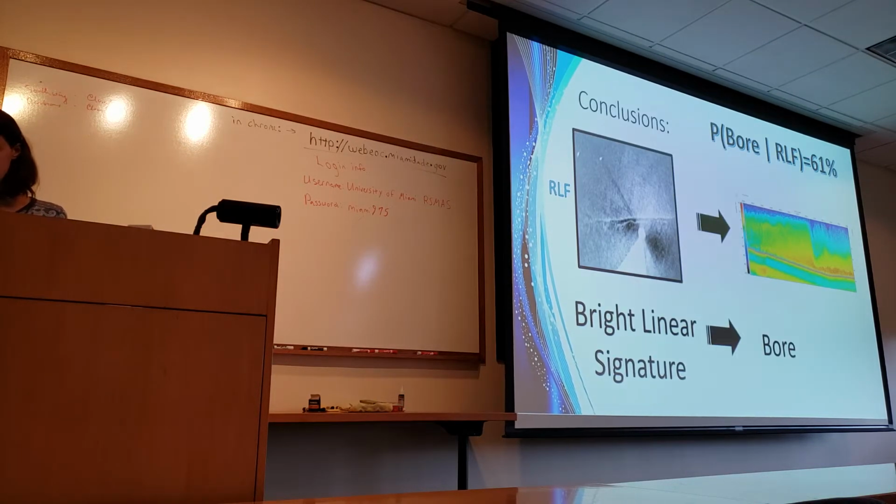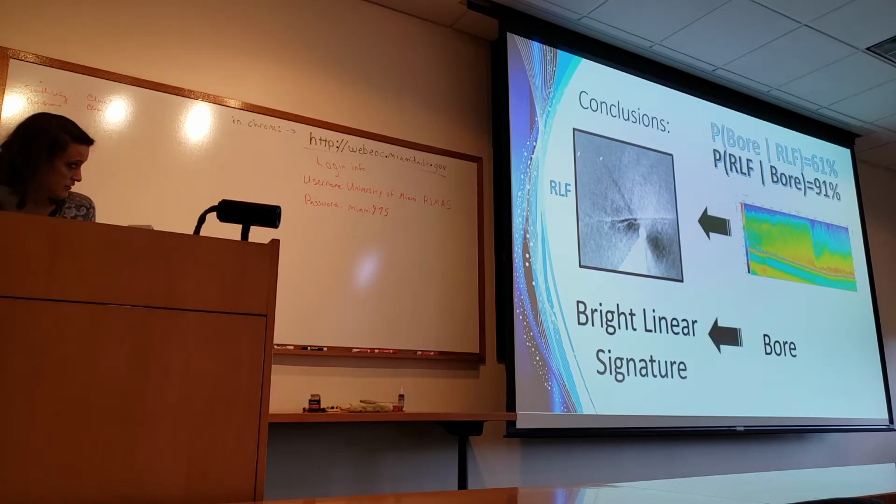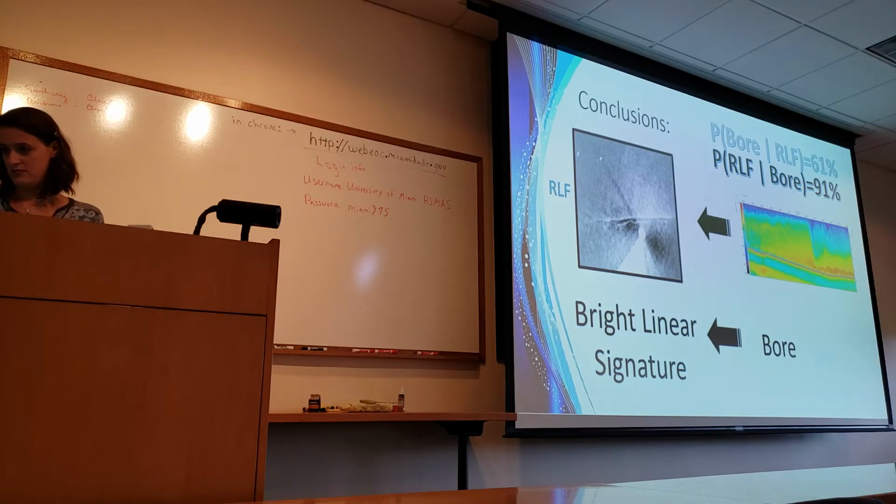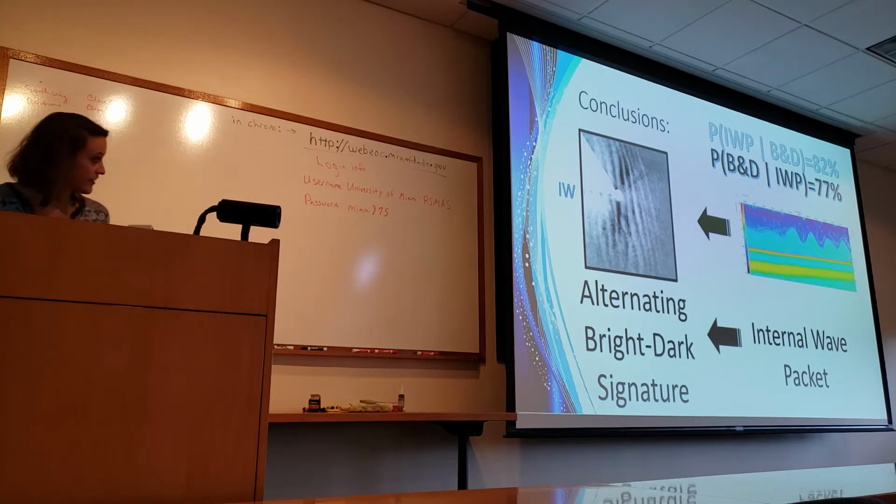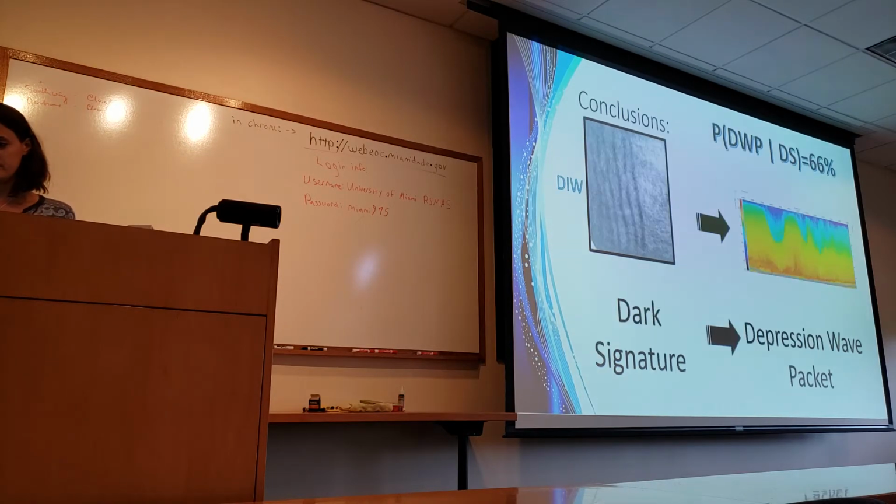So, looking at the probabilities of this, a bright linear signature is likely to be a bore. A bore is also likely to be a bright linear signature. An alternating bright and dark signature is likely to be an internal wave packet. An internal wave packet is also likely to be a bright dark signature. A dark signature is most likely to be a depression wave packet.